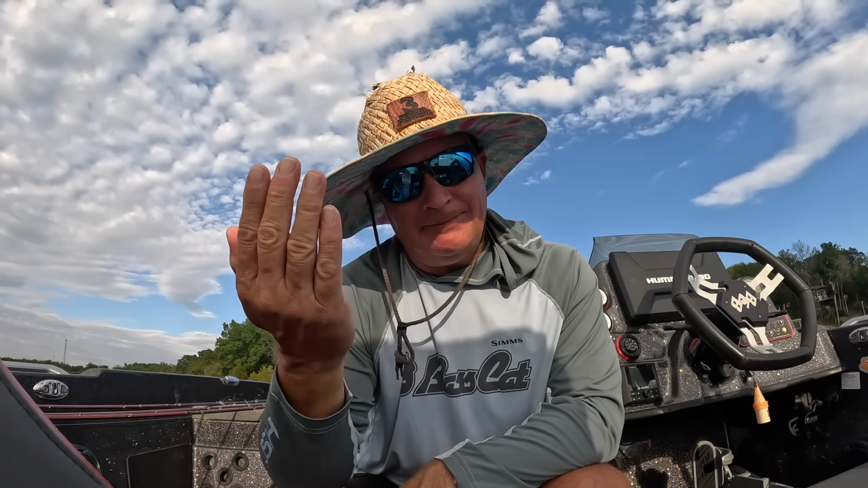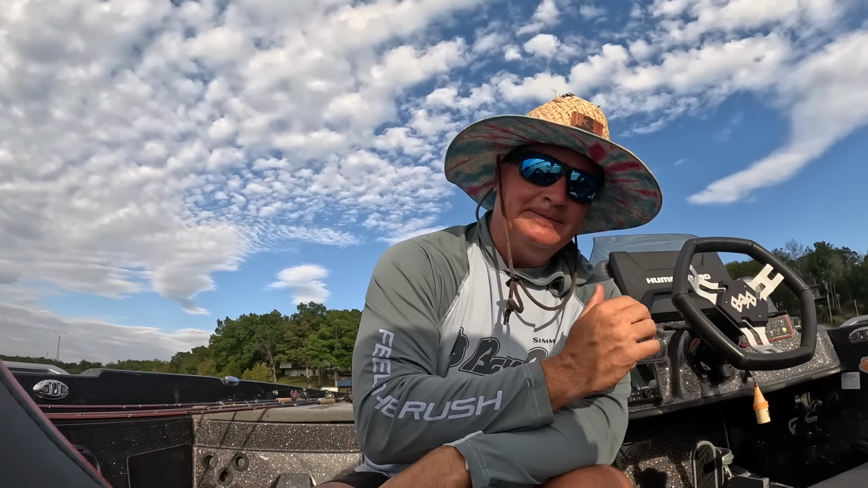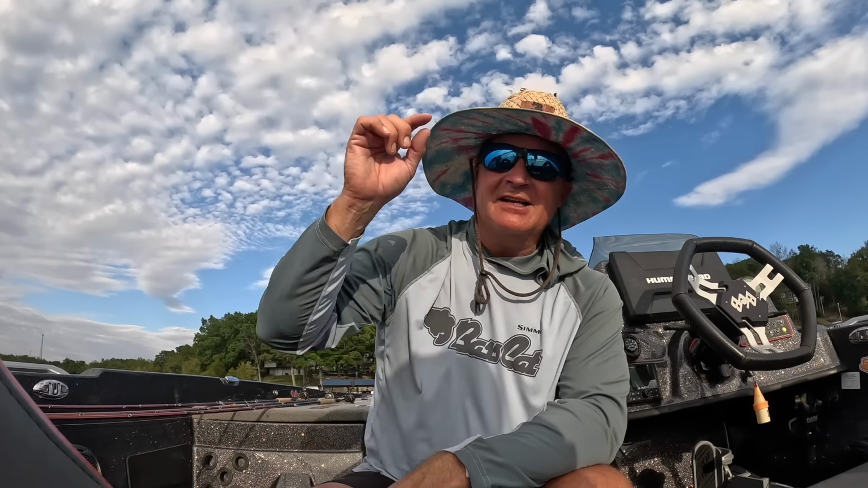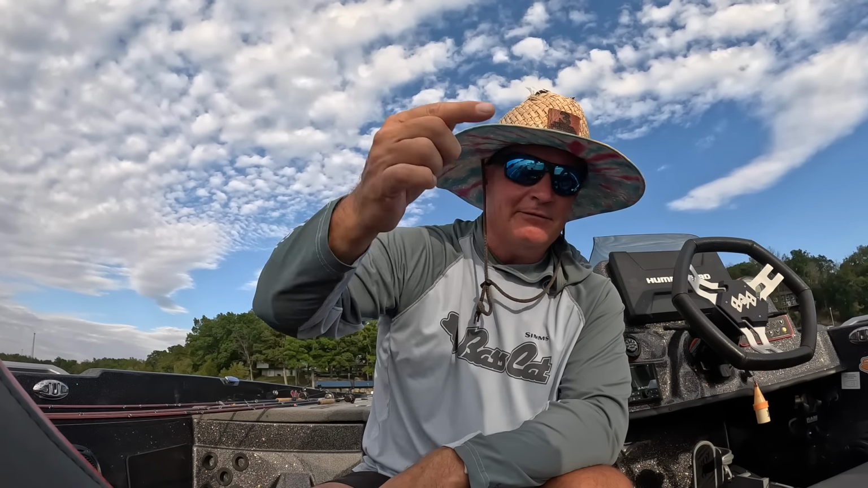Now, some of these fish, and I'm giving you kind of little tidbits along with it, sometimes these fish like how the bait is approaching them. So a lot of people will throw past the pile and bring it over the pile. But sometimes the crappie want it to be dropping on them. It has to come from the top. It can't come from the side.